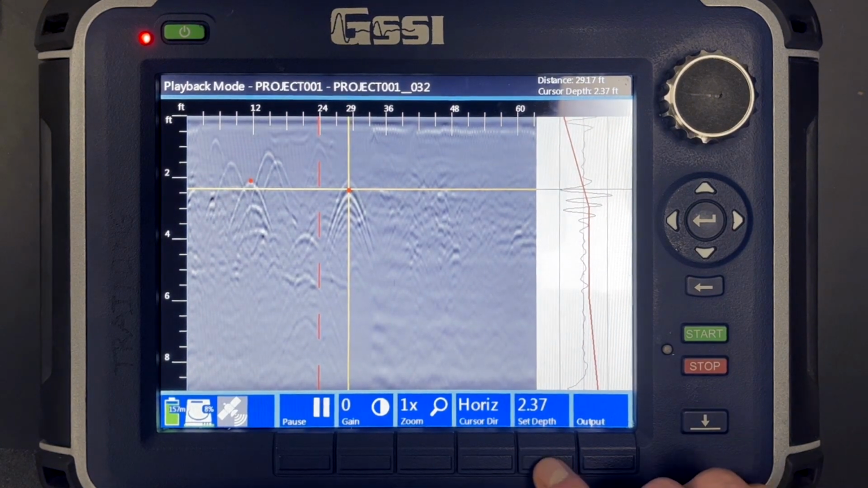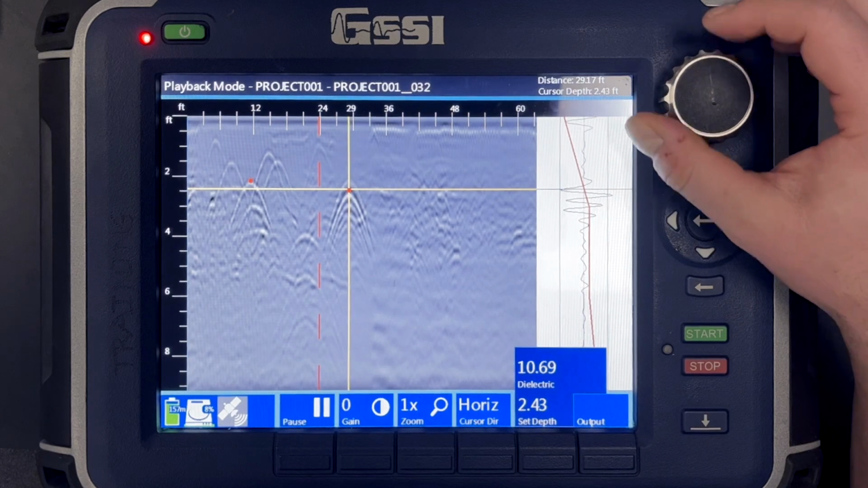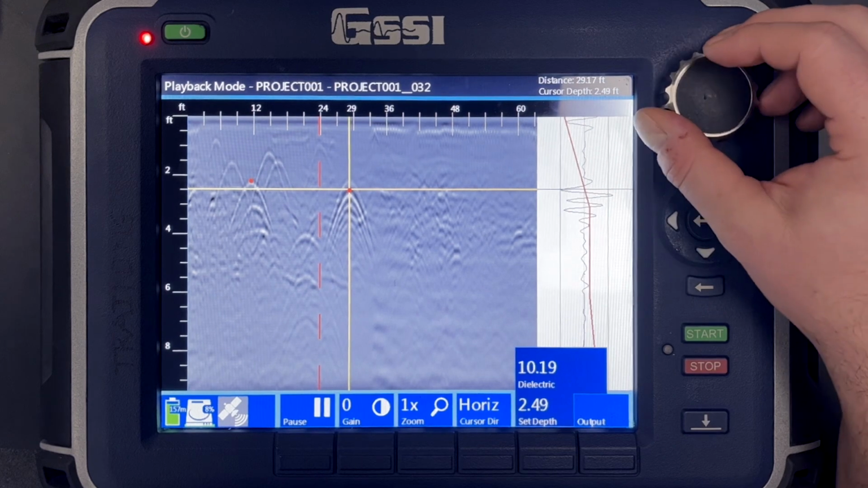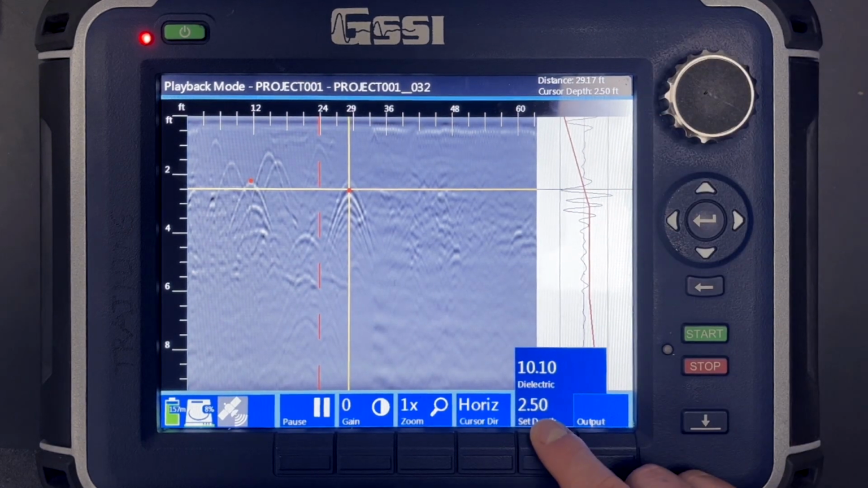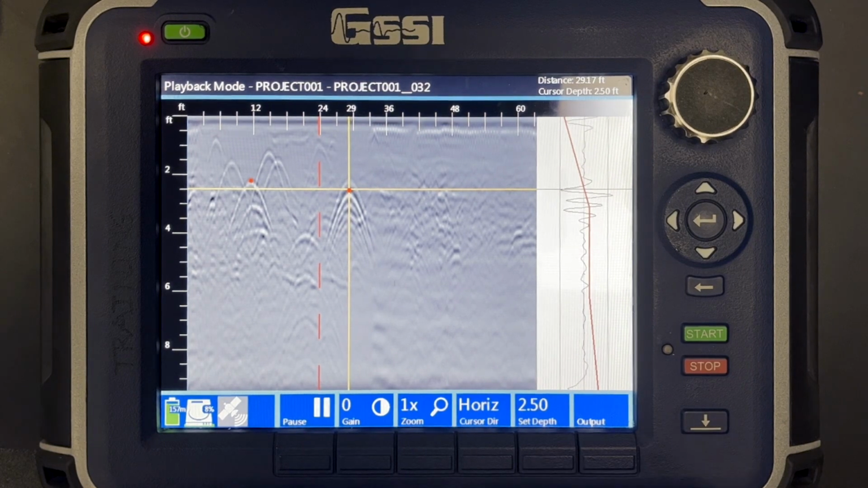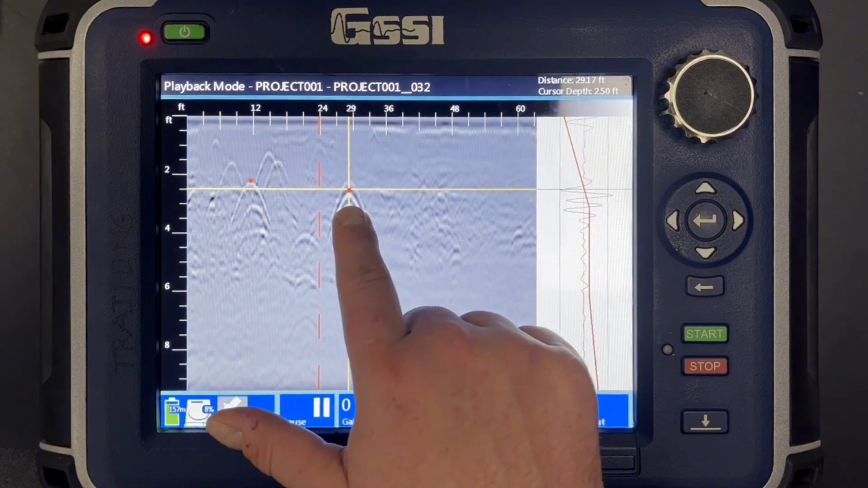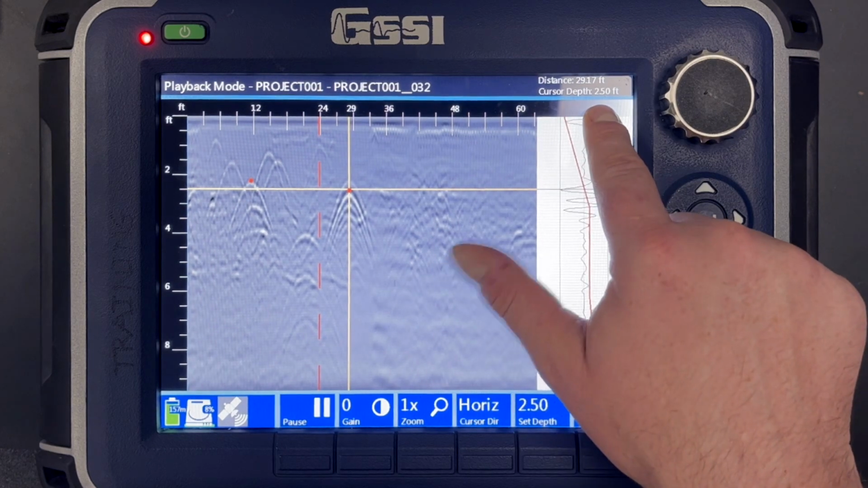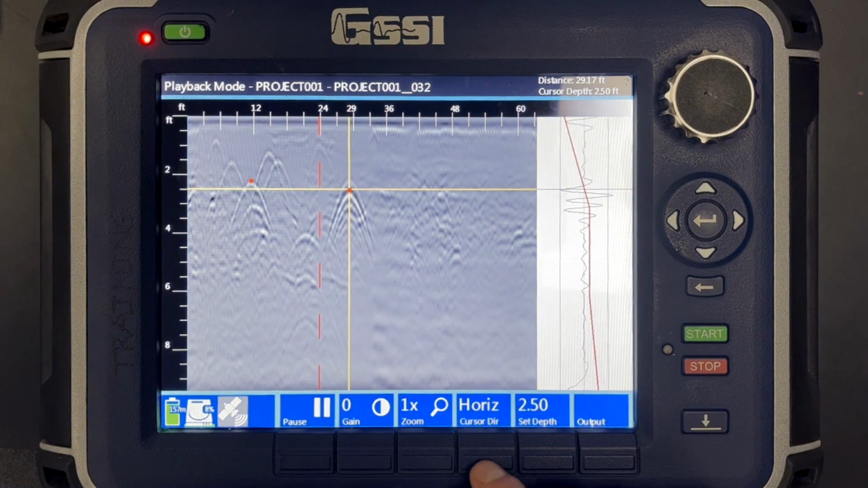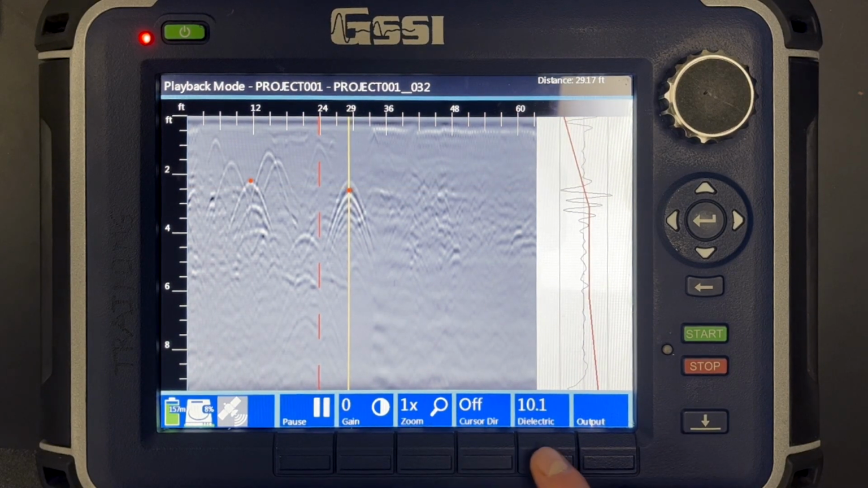If I click this button in, I can now change my depth to match what I know this target's depth is. So in this case, if I wanted to change it to 2.5 feet, I could. And if you notice, when I'm changing my depth, it's also changing my dielectric. So if I were to accept this, click in, now I have the depth changed here to 2.5. As you can see here at the top right, the cursor depth is now set to 2.5. That changed my scale as well. If I click on the cursor button and make it disappear, now it's going to show my dielectric as what it was set to, 10.1, when I set my depth there.